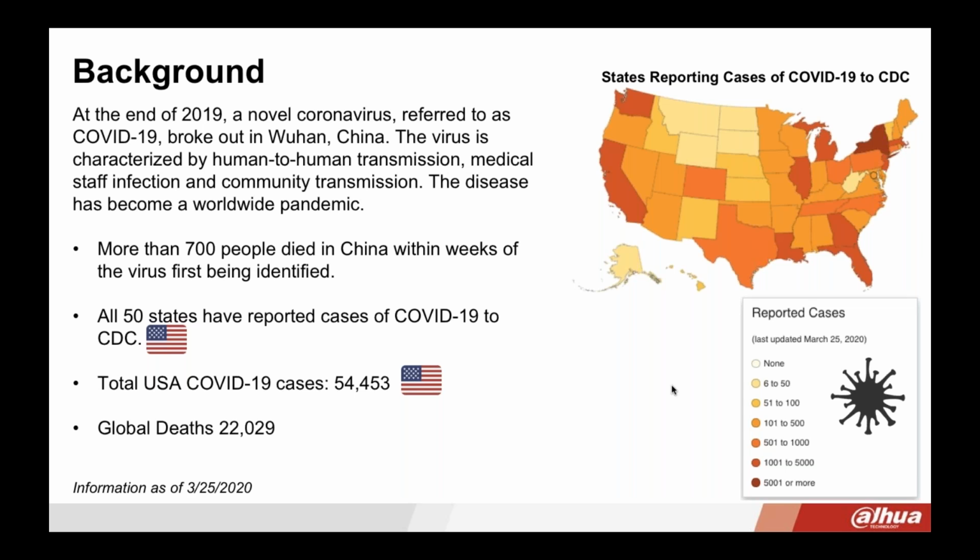The origin of the virus is still unknown, but it's believed to have started from bats, possibly snakes, and now they're even confirming that pangolins are suspected as well.